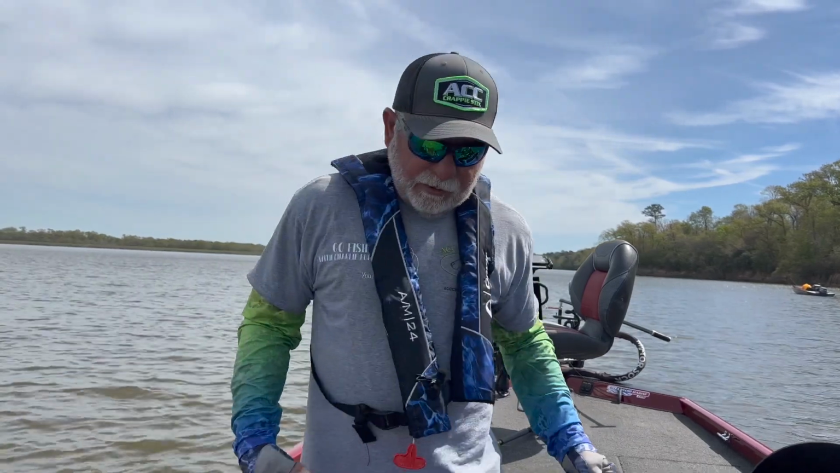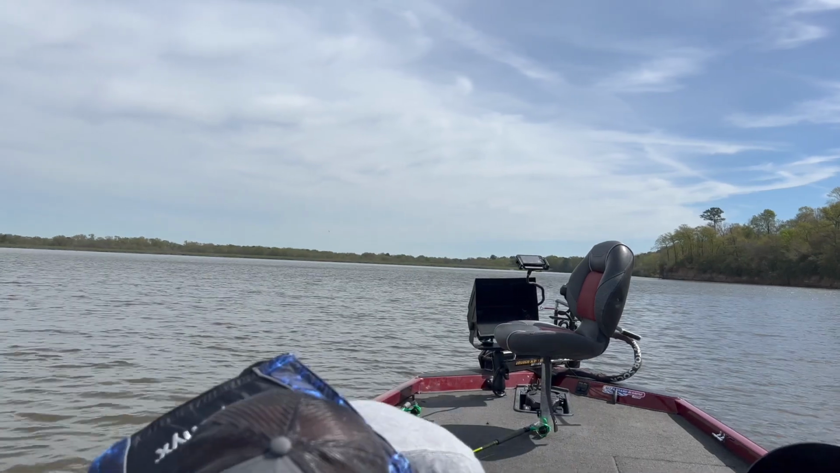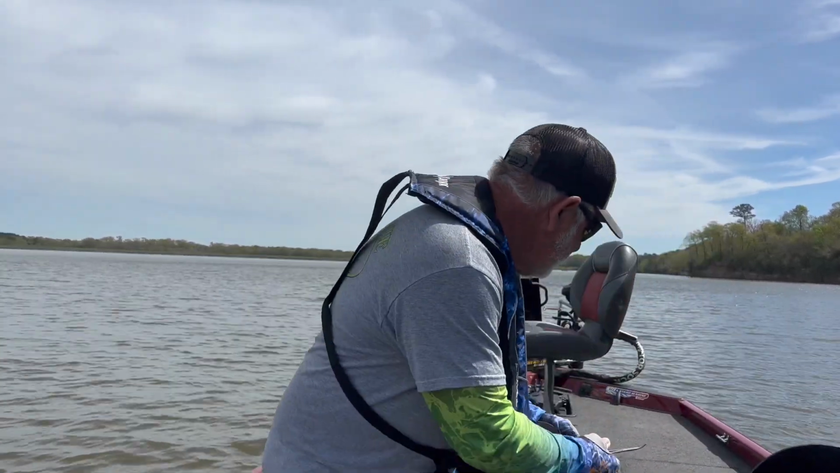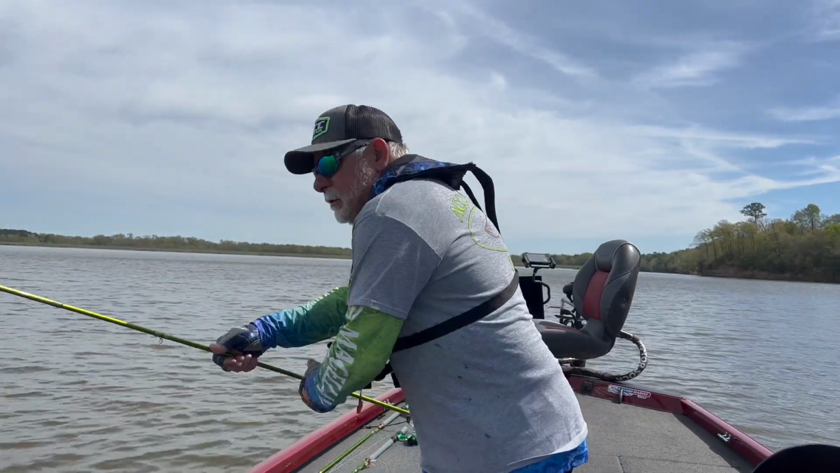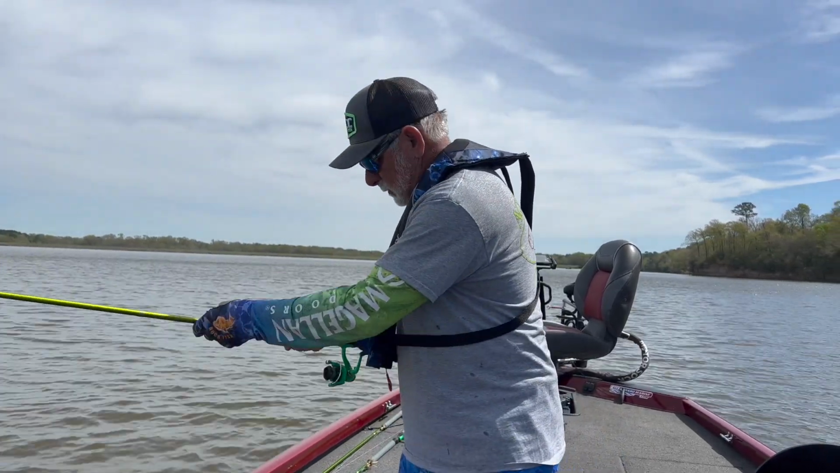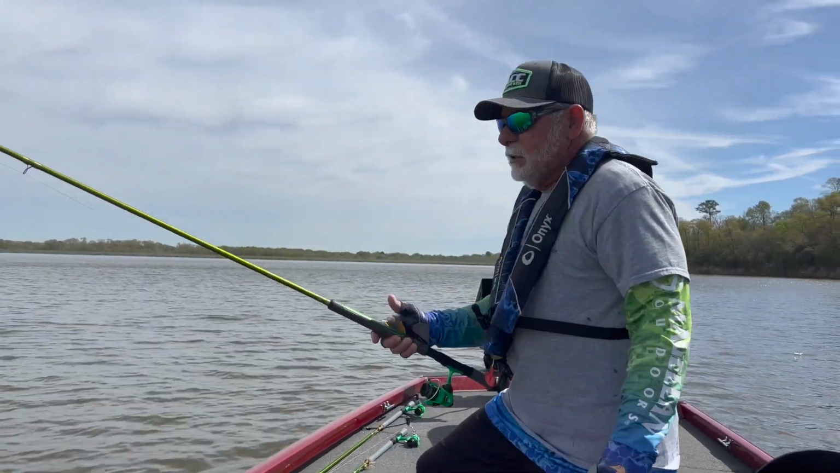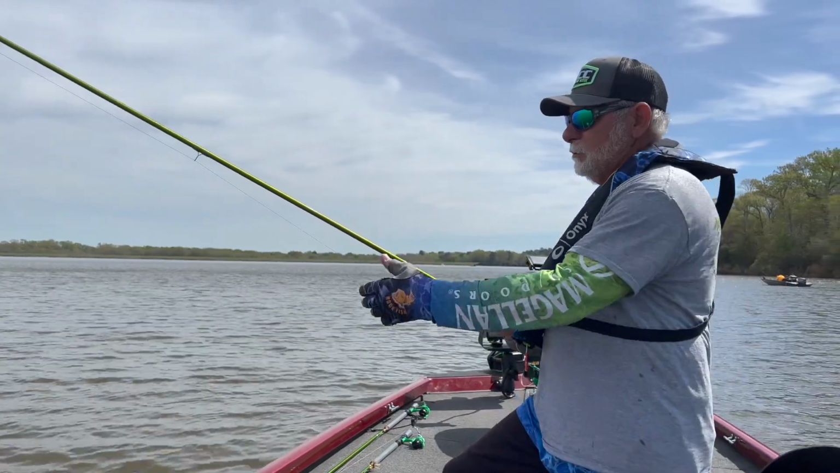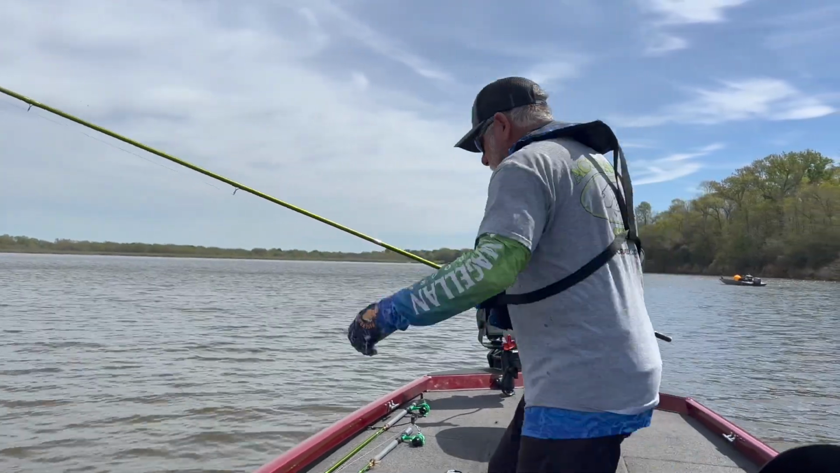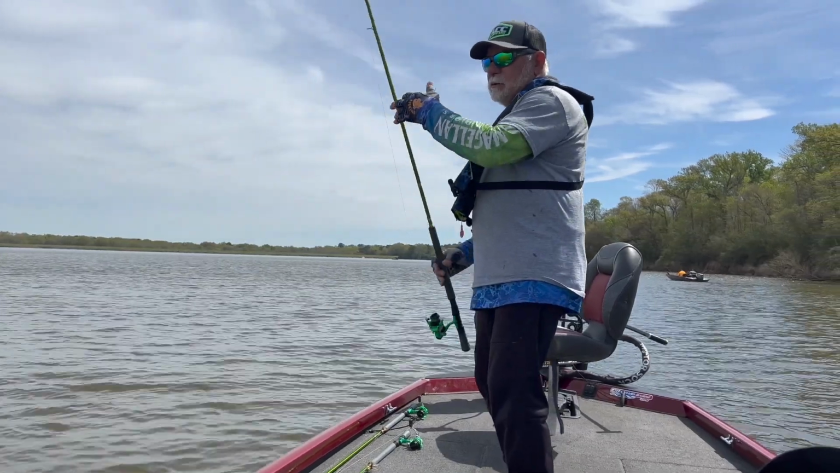That's a decent fish right there. What you do, I'll show you again, is get the fish, hold it right here, and just put one hand. I usually put one hand right here just to give me some leverage to bring that fish in.